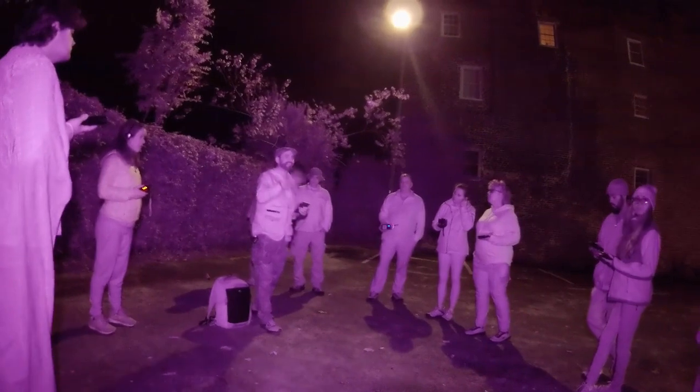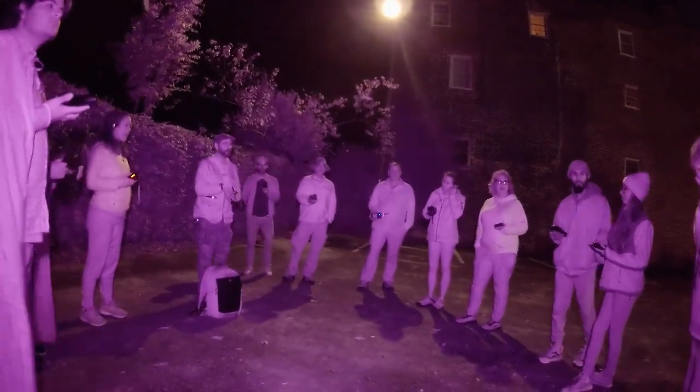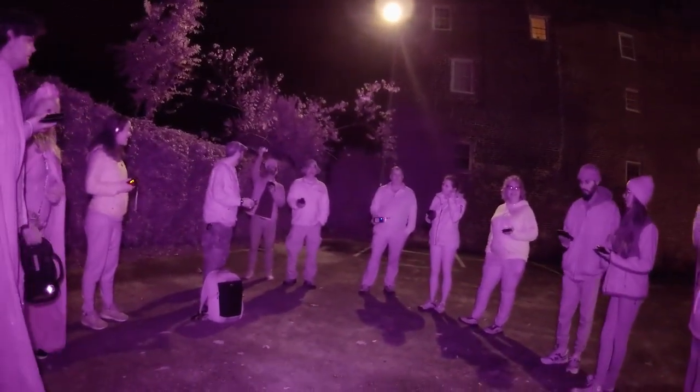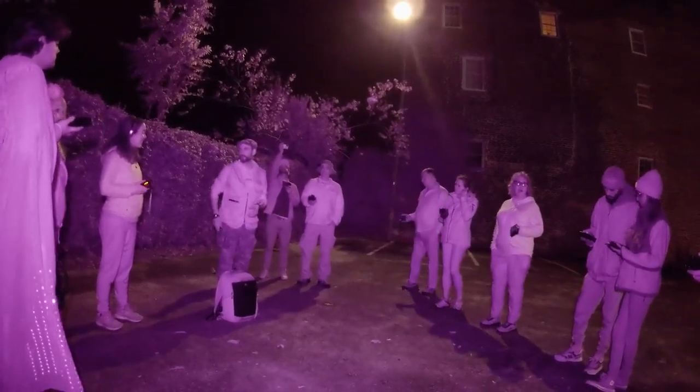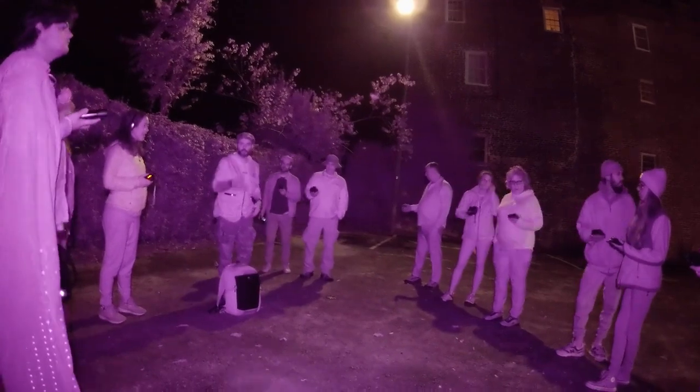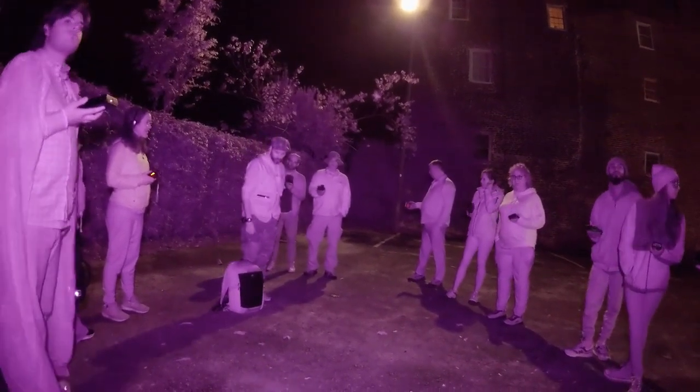I love how Monica is laser focused, by the way. It's almost like she's ignoring all of us. Yes, exactly. So this space can be, I guess, busy with other tours. That's why I bring us to the back. If they're going to cut through here, if you have a camera, if you don't have it already on record, by all means, hit those record buttons.